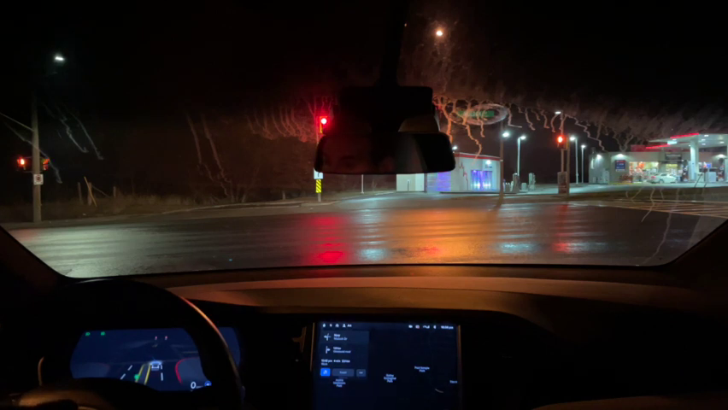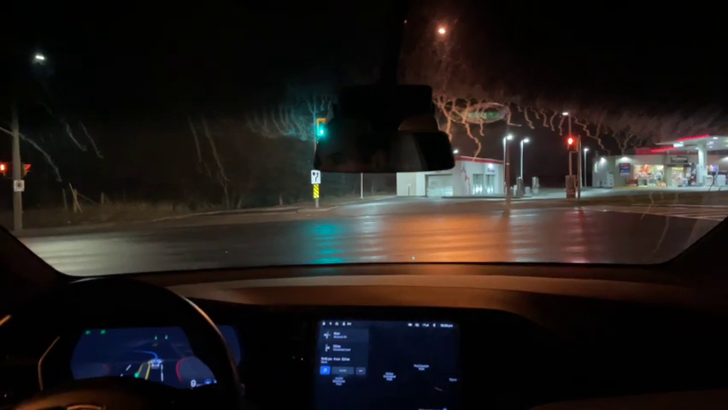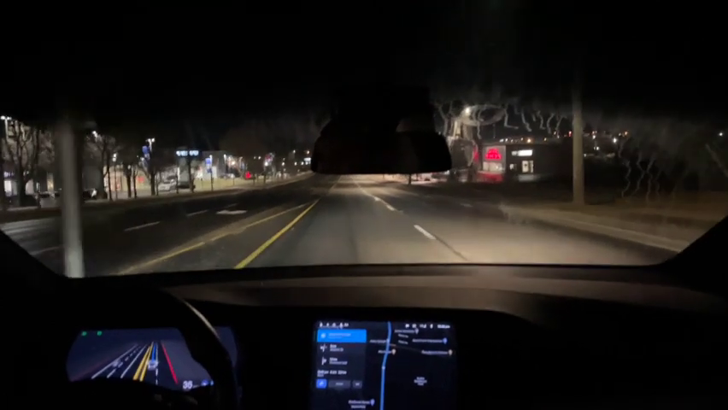But then in the afternoon, it was ridiculous. It tried to turn into that driveway at a speed that was far too fast.